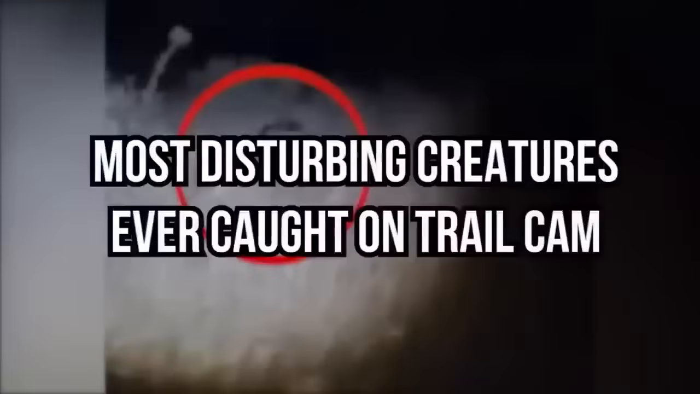Forests are beyond trees and wild animals, but a place where dangerous mythical creatures are known to take refuge. From mysterious creatures in the dark to completely unrecognizable forces in broad daylight, these are some of the most disturbing creatures ever to be caught on the trail camera.